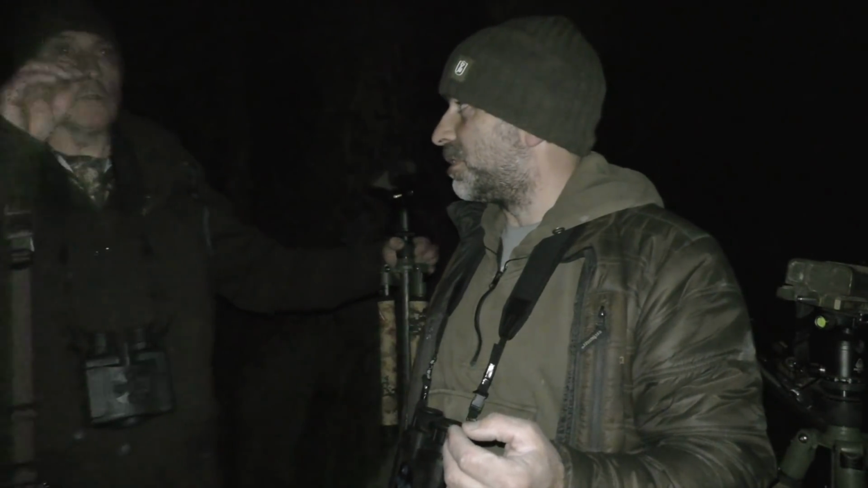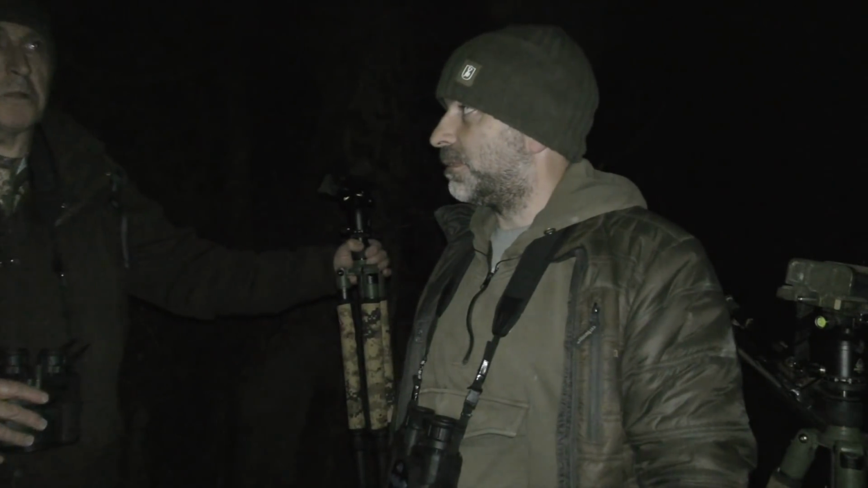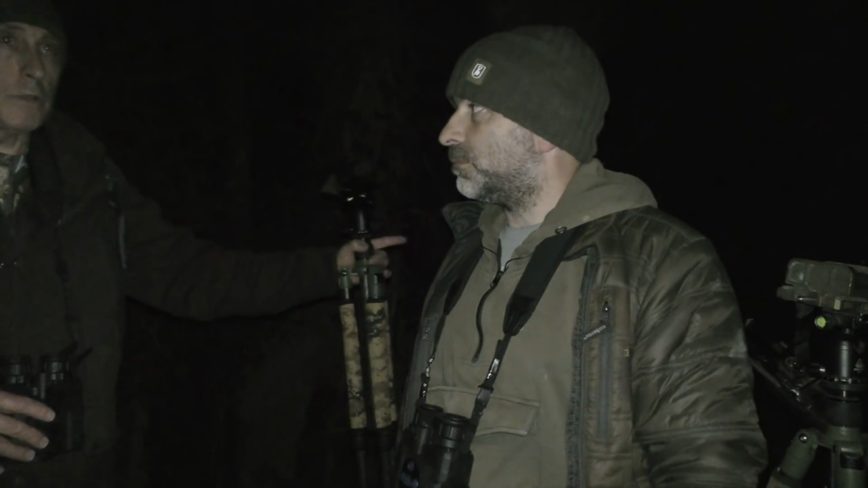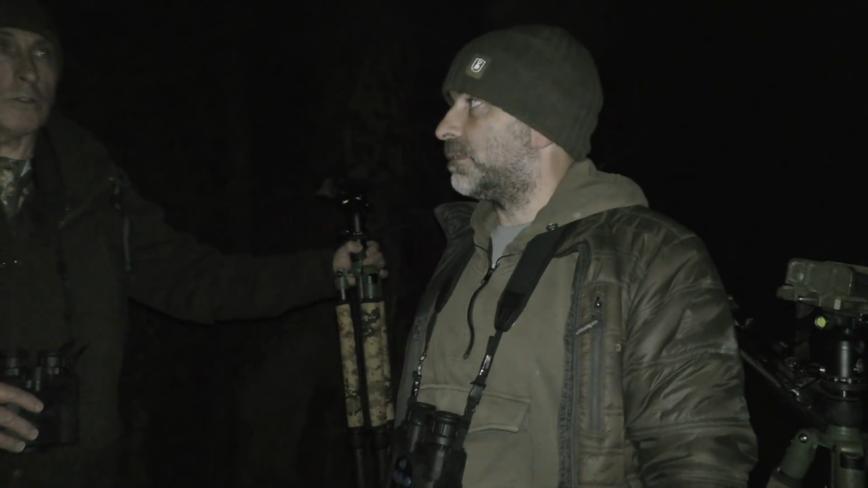Well, the first one spooked, but they went over the brow. There's a little bit of a hump on the ground here. I couldn't see them properly, so I couldn't take the shot. And then, because you were at a higher elevation, it gave you up. That's it. A better opportunity, and two cracking shots to drop those two.